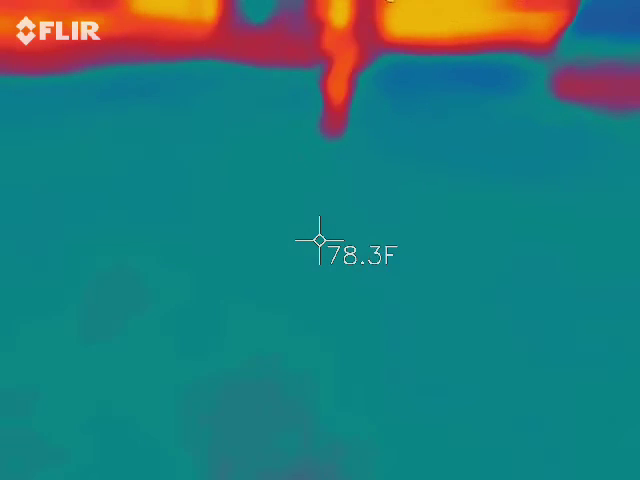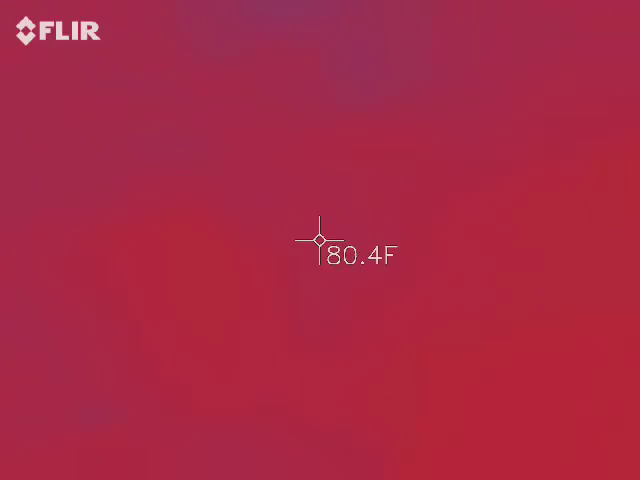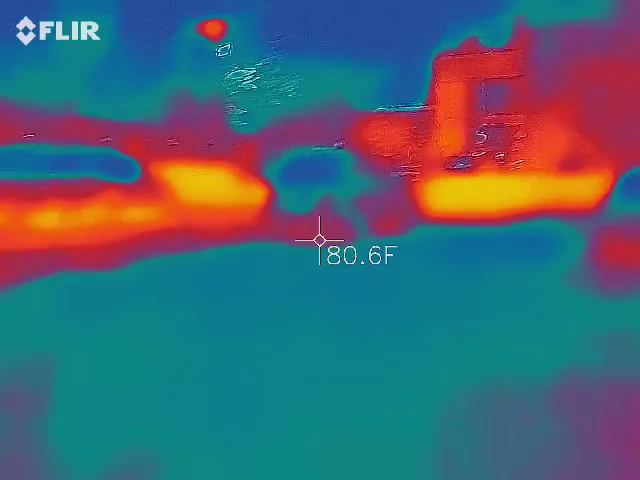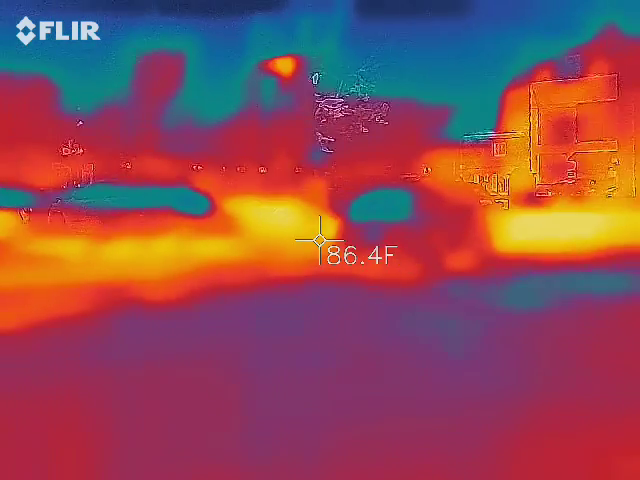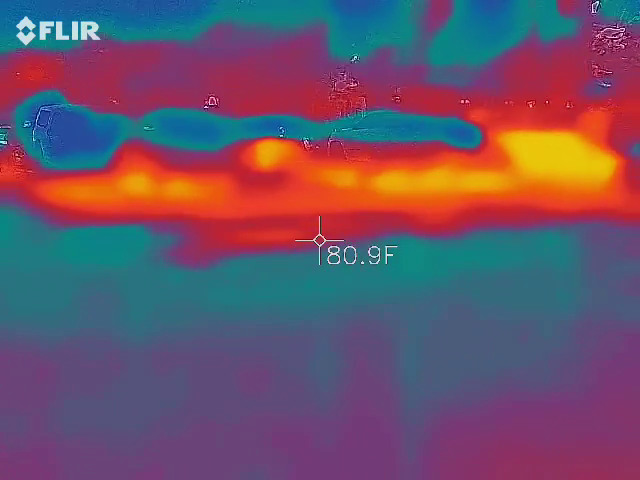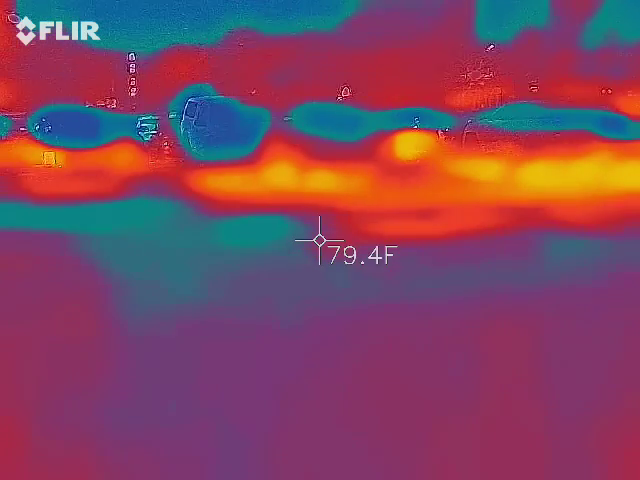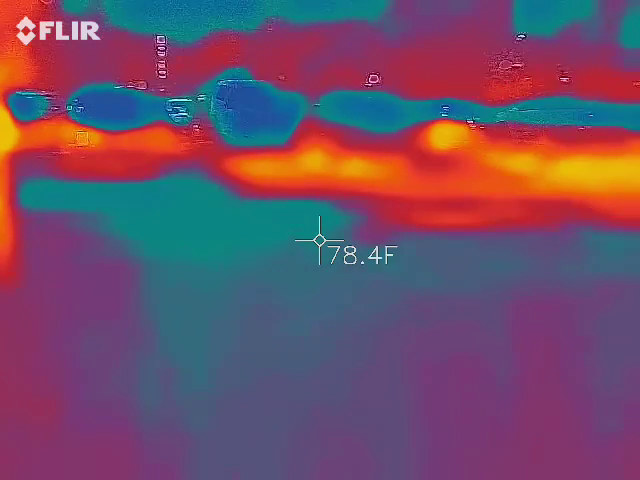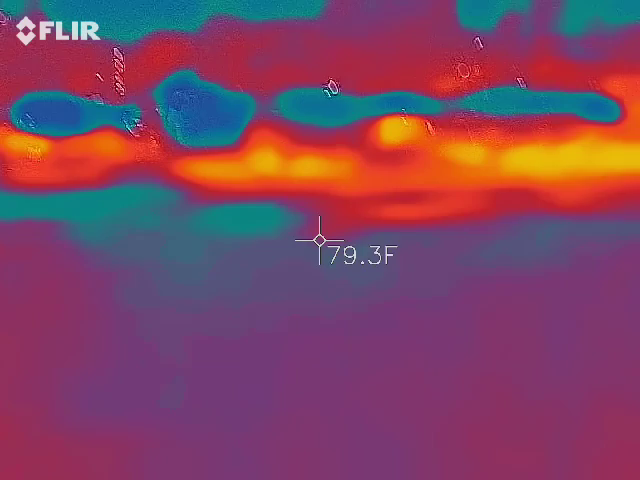And down here it's 80, 81. Yeah, all I'm seeing is car windows that are cold and windows on buildings. There's a darker blue over there with a lighter color around it, but it's a tree.